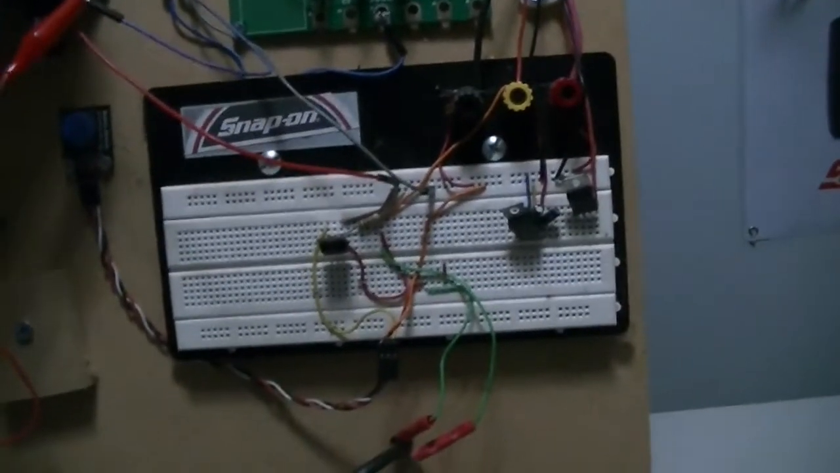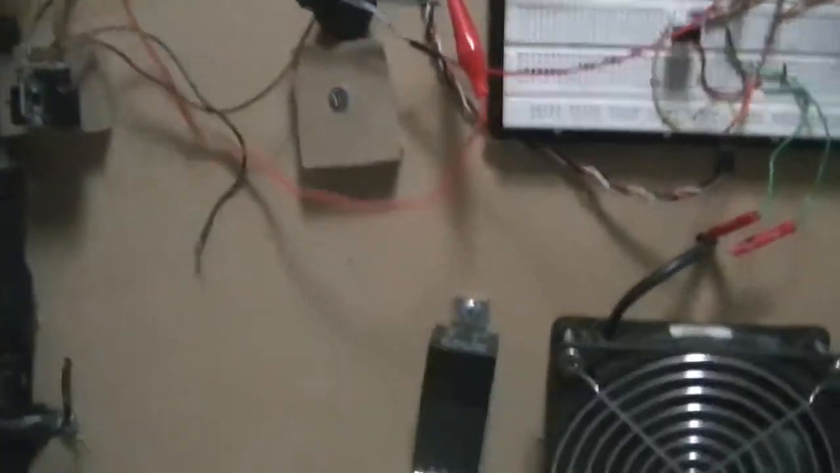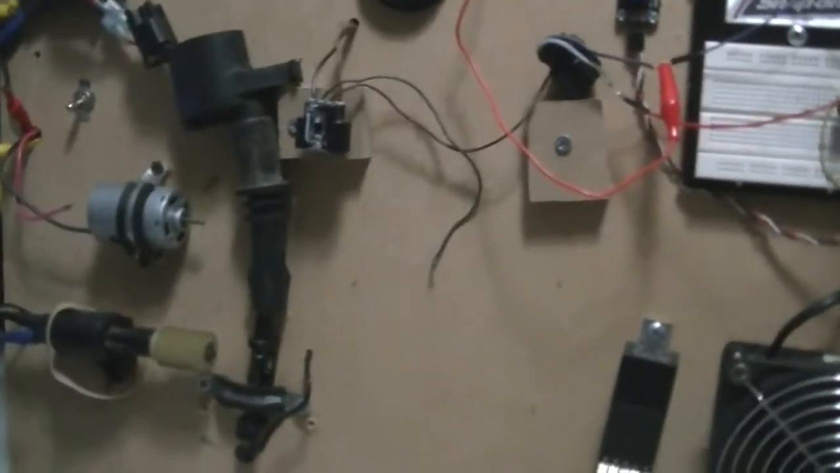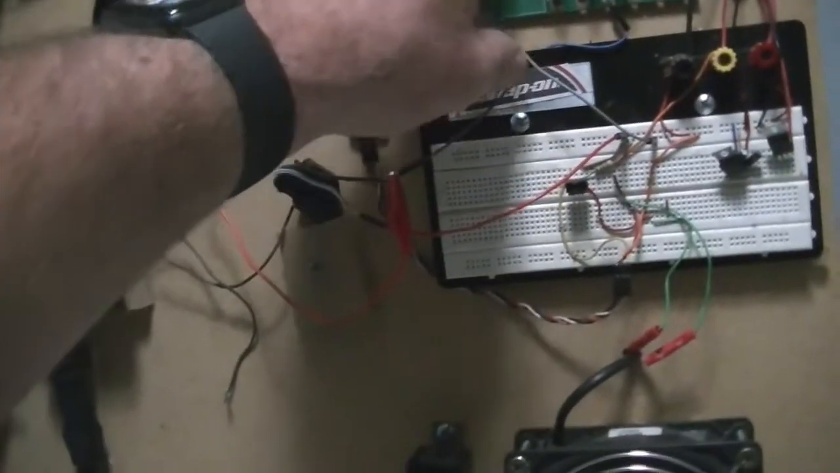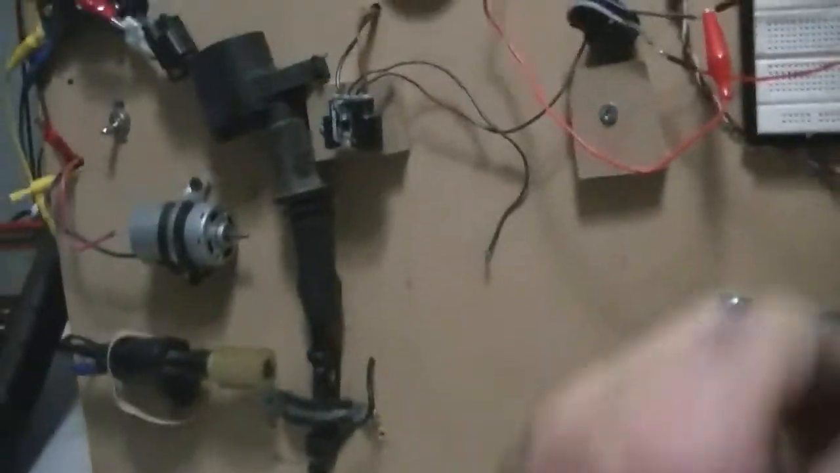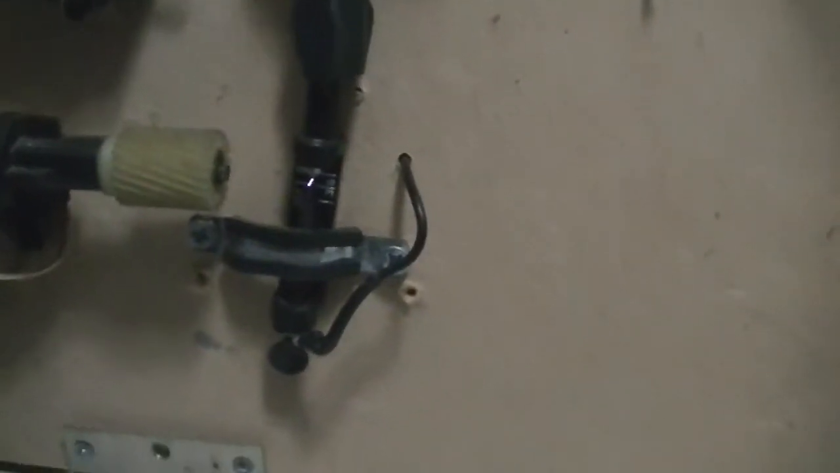So now what I'm going to do is I'm just going to run the ignition coil for a little bit. So let me unplug that injector and switch the driver over here. And what we'll do now is it'll take a little bit for the coil to heat up, just because it's insulated a lot better. But you can see there, it's running there. Let me turn it up. So you can see I've got that coil firing now. We'll give it a few seconds here to heat up.